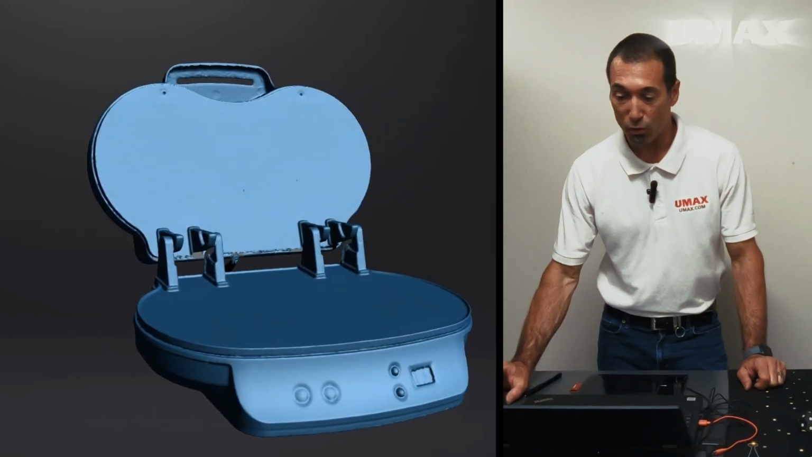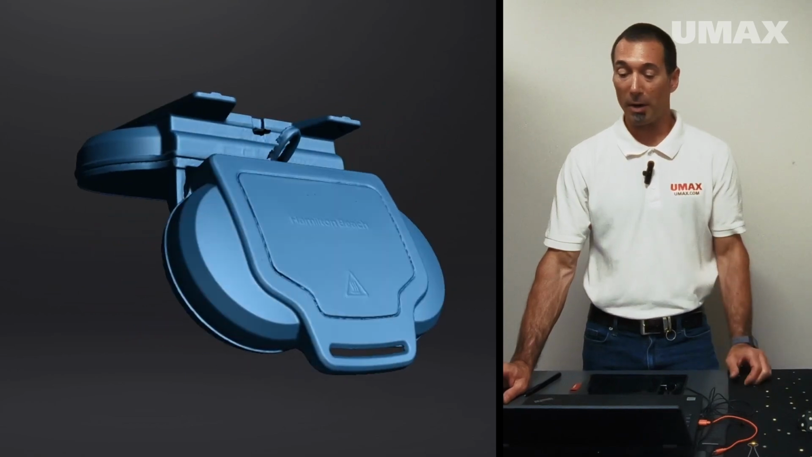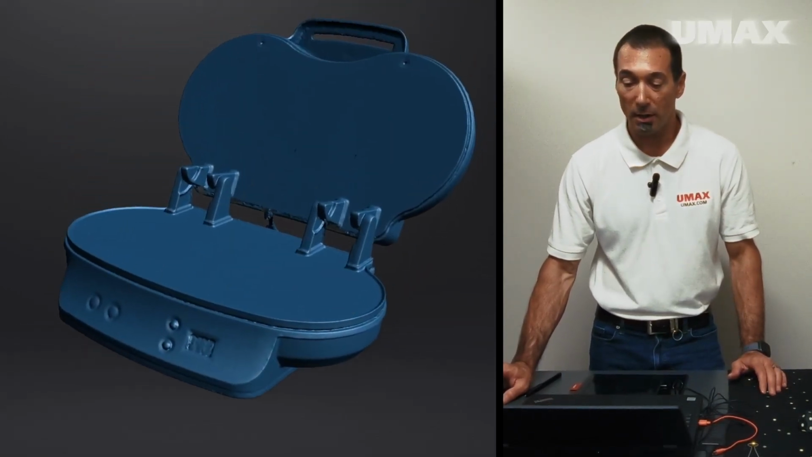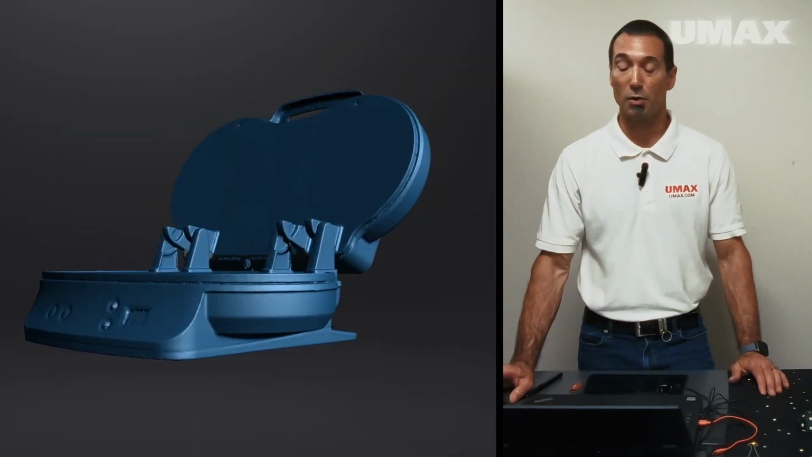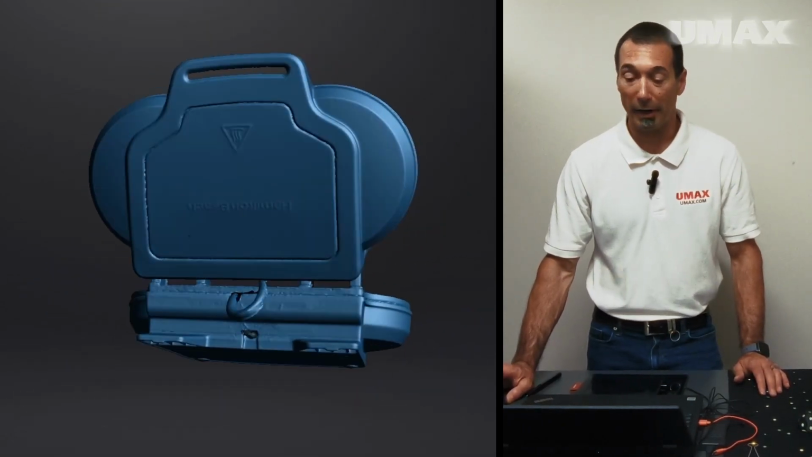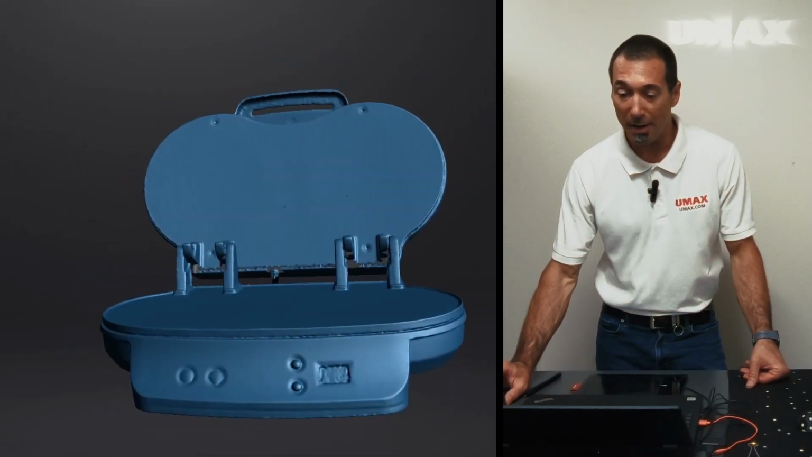This is pretty much just ready to go. You could take this into a 3D rendering package and render it out, or take it further with retopology. Here with the Hamilton Beach logo, you'd probably be able to use that as a normal map or for industrial applications. This is definitely good enough for reverse engineering. You've got all of the details here. The FreeScan UE Pro did an excellent job.